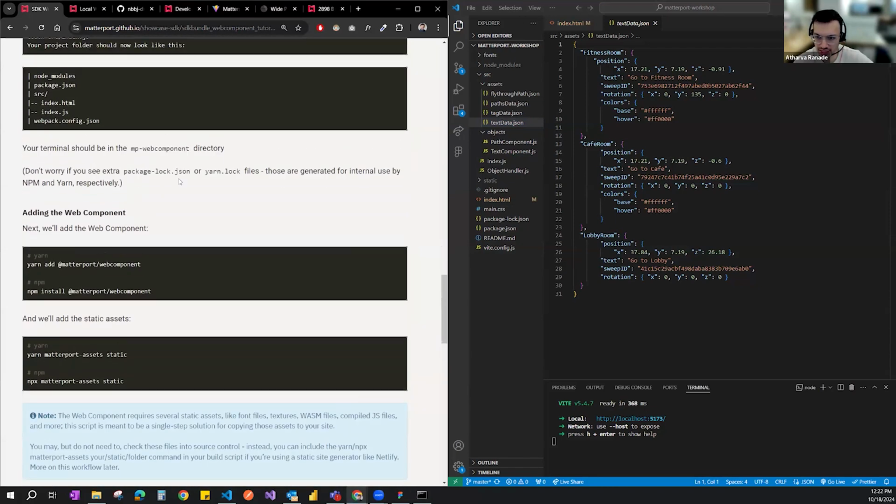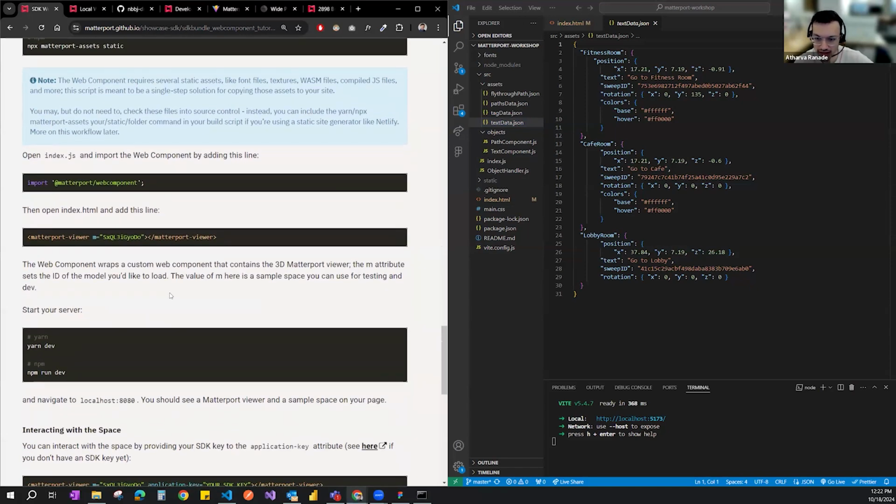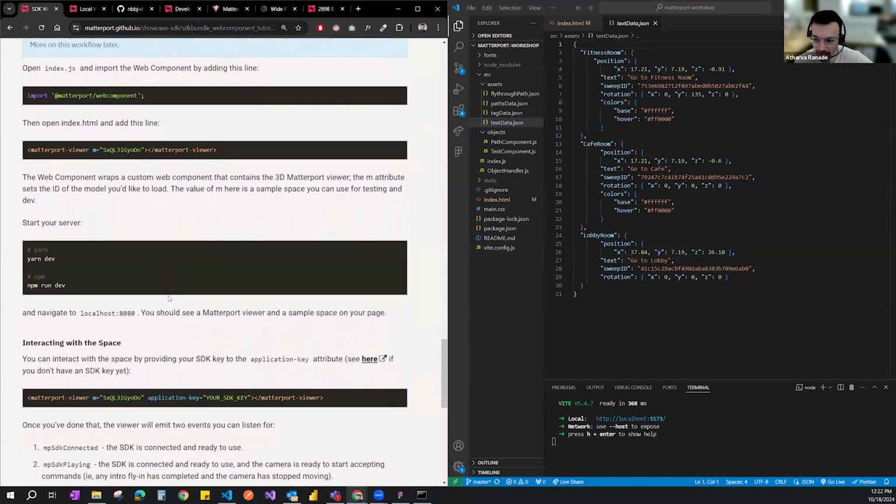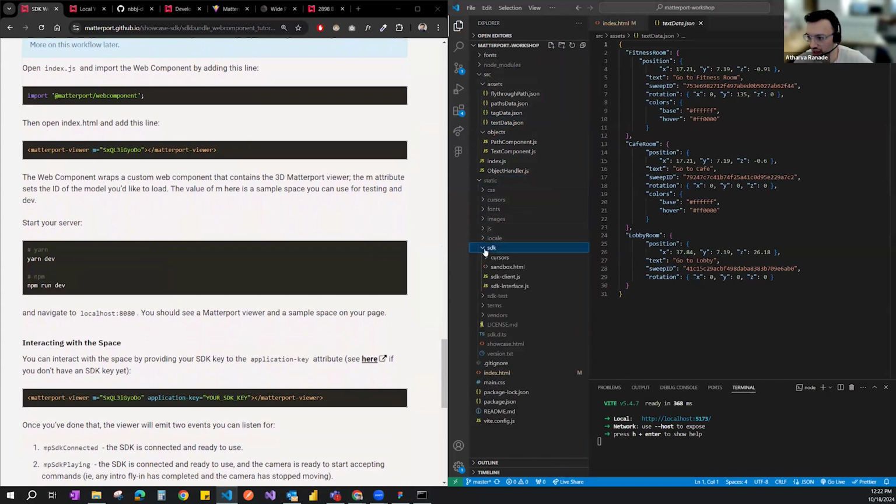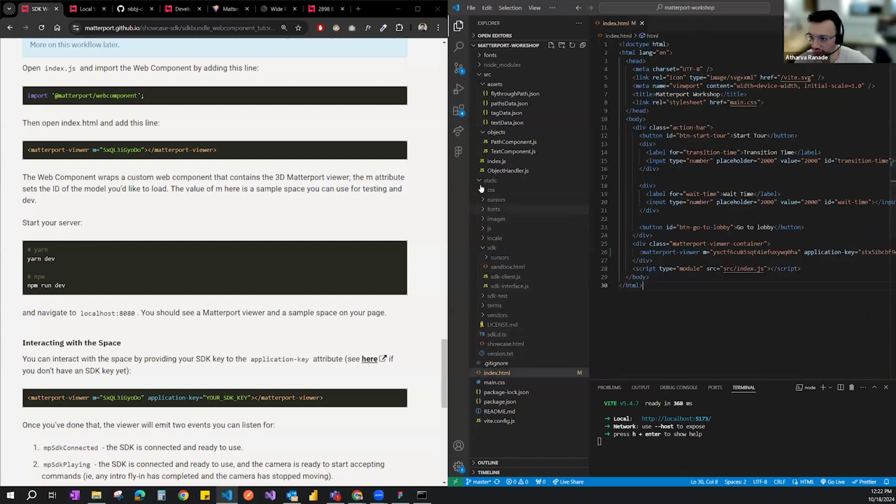These steps, which is adding the web component, are done as a part of the Vite setup. Vite goes through these steps when you do the npm install and then the npx static. That will create a static folder, and in that static folder, it has the SDK, the sandbox, the SDK client. All of this documentation that Matterport offers is part of the static folder which is created.